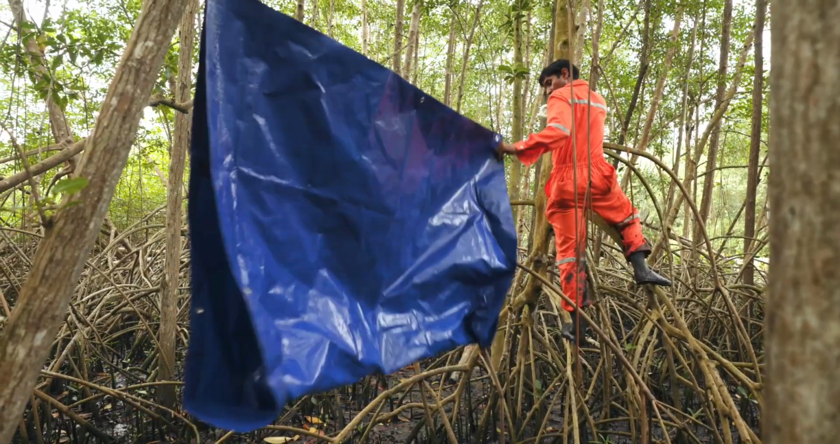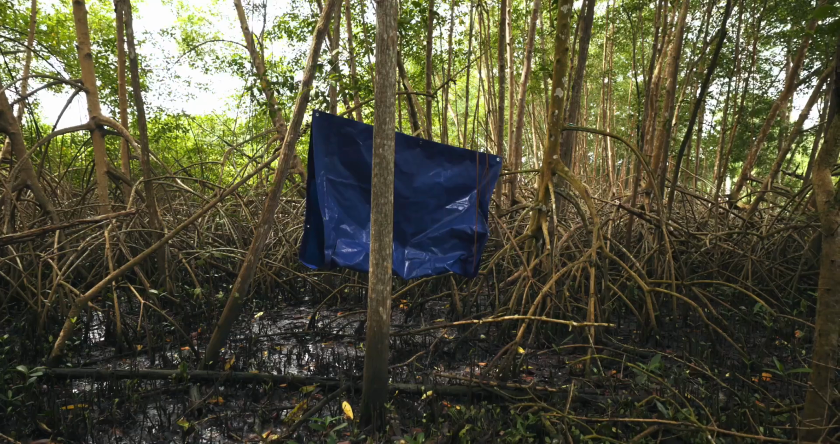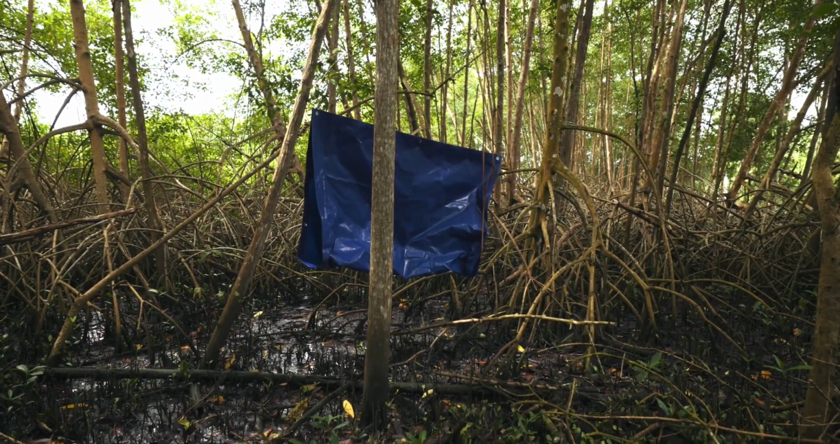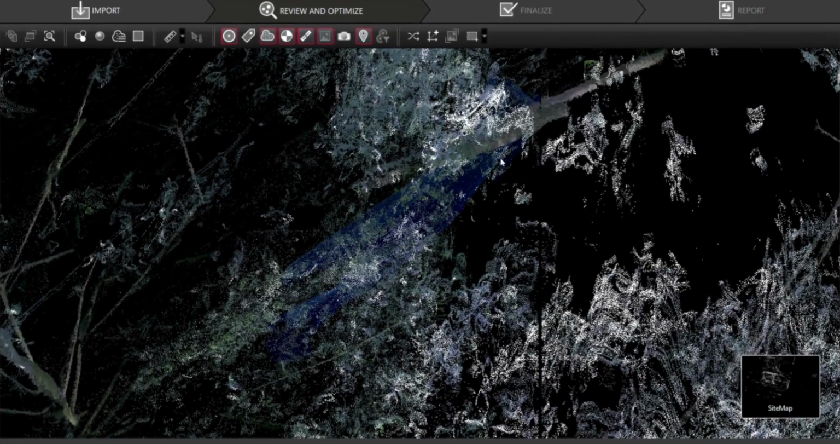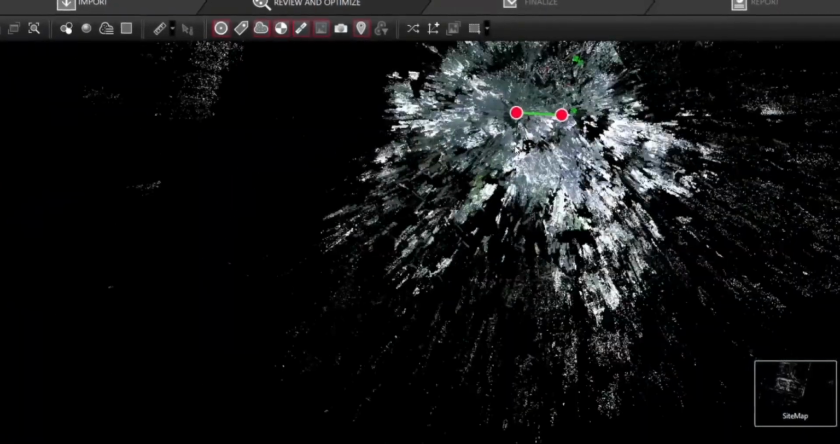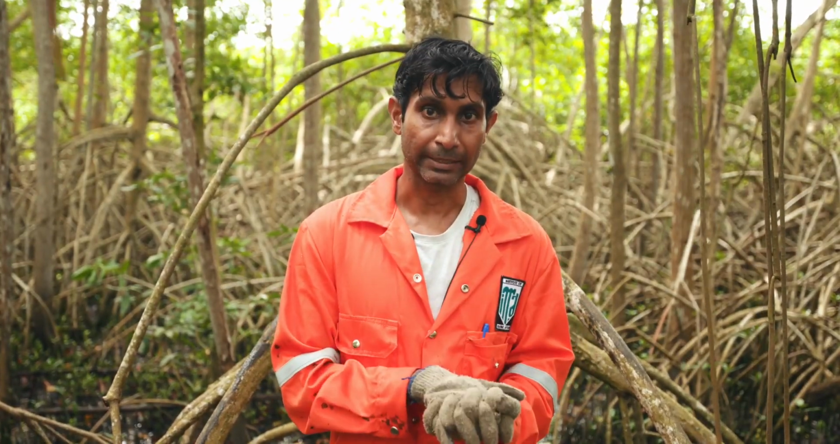The reason we set up this wall is so that we have a landmark or a very easily recognizable point of reference. When we get to the software stages, you'll see this. Usually the scanner can automatically combine the scans together. However, there are certain circumstances where it can't. So we have to manually combine it.